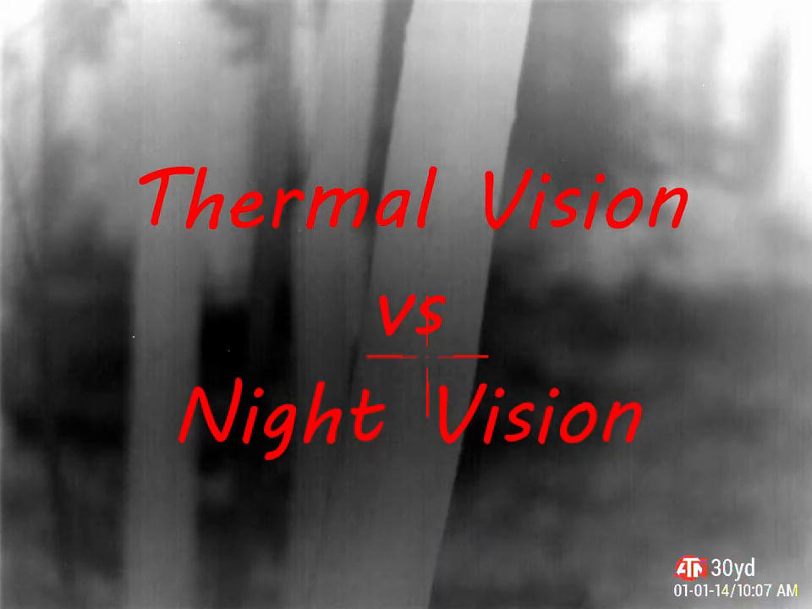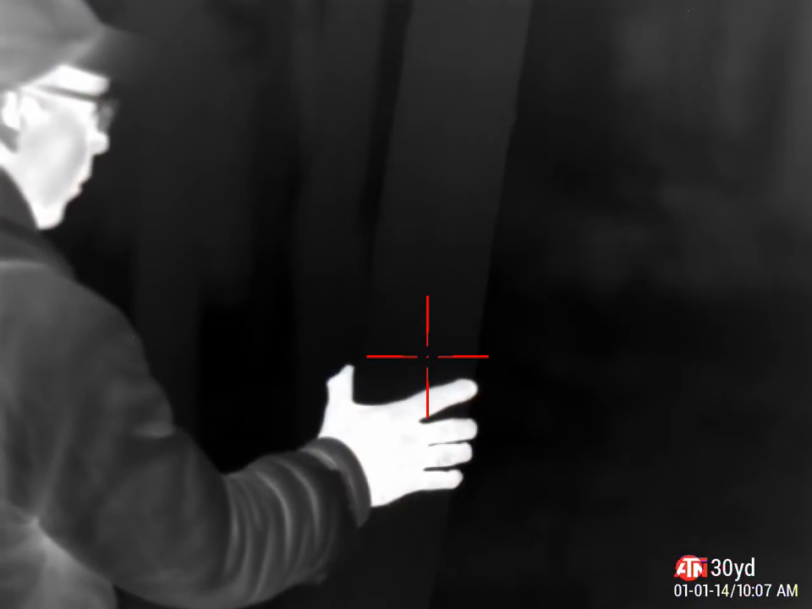A couple of viewers have asked me to show what the difference between night vision and thermal vision is. I have thermal vision and it detects heat, and night vision detects light. So as you see here, you're looking at a tree and the tree is cold. So I'm going to put my hand on it and warm it up, and you'll see that it will leave a heat print from my hand.